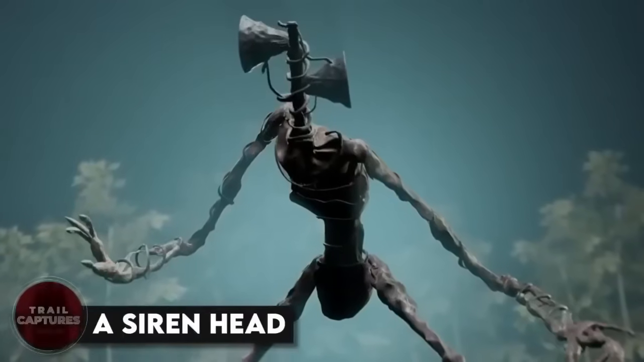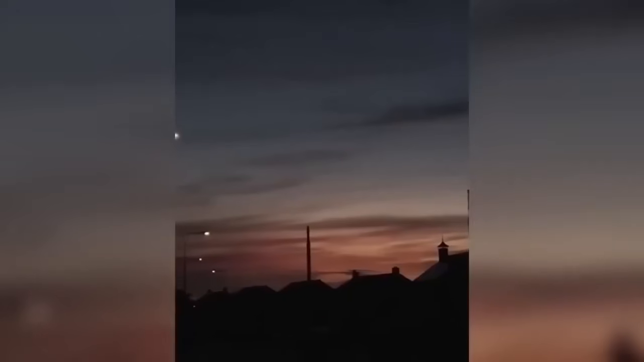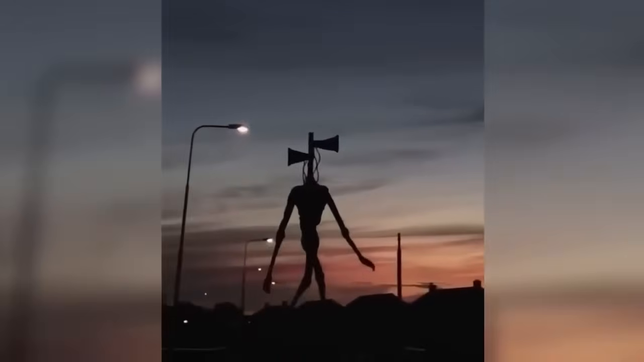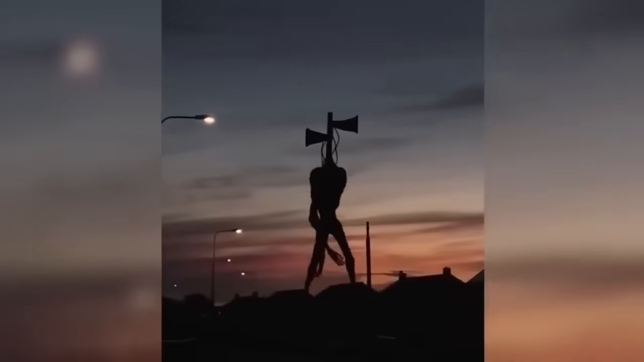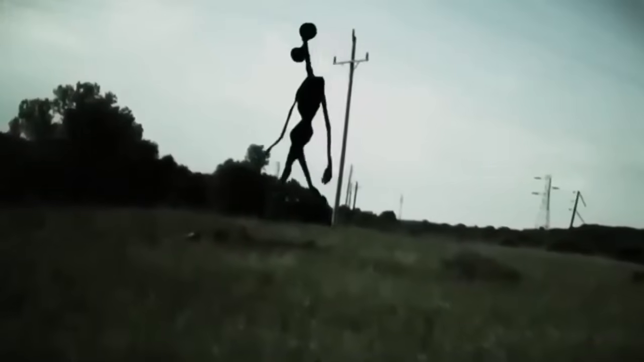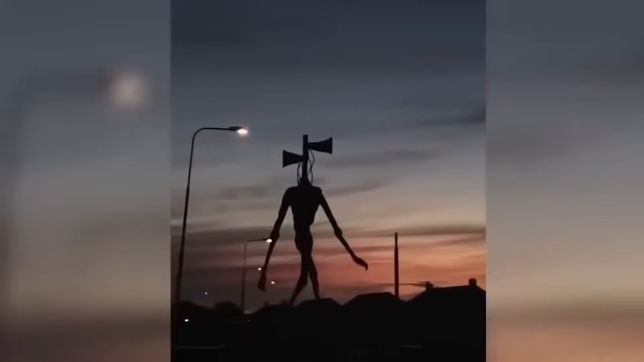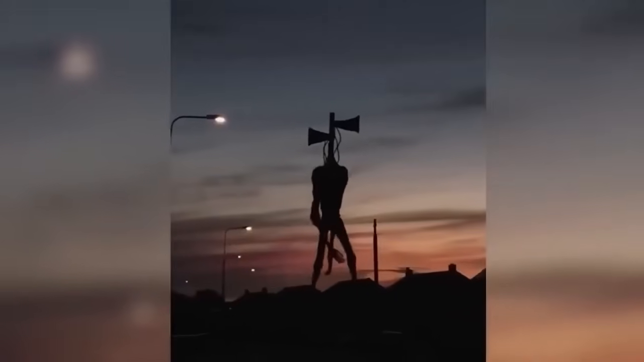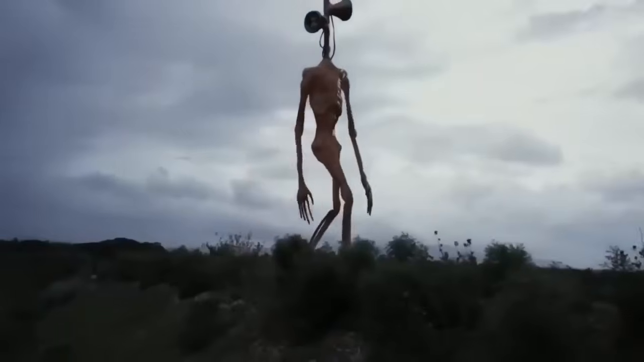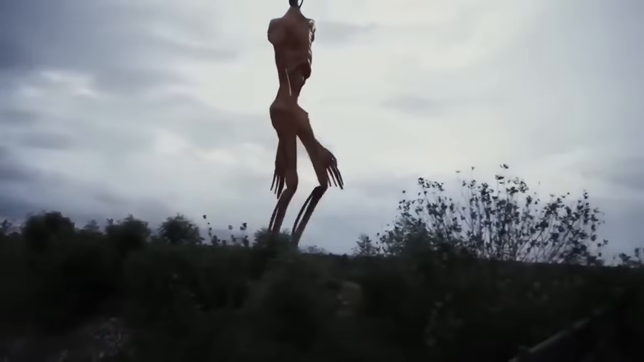A siren head. A man in Amsterdam was recording the pretty after sunset sky when he ended up getting one terrifying creature on the camera, a siren head. Yes, you heard it right. This massively huge siren head was seen. However, at first it was just some scary noises, and it took a few seconds before the monster came into sight. What do you guys think? Is it fake? Or do siren heads really exist in real life?